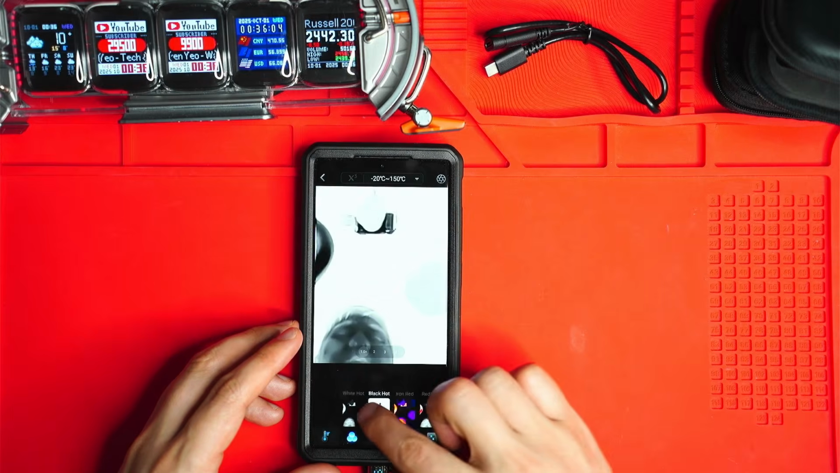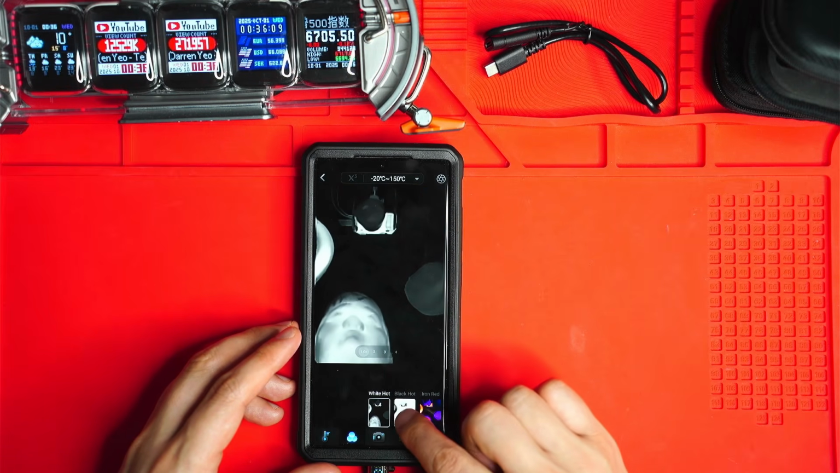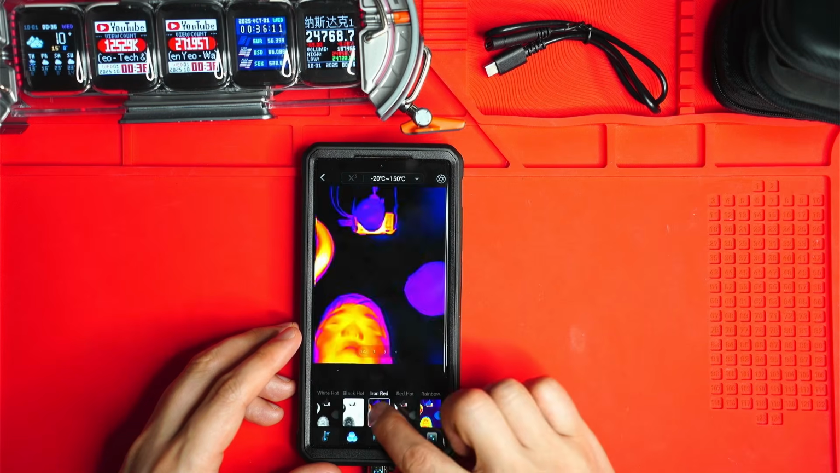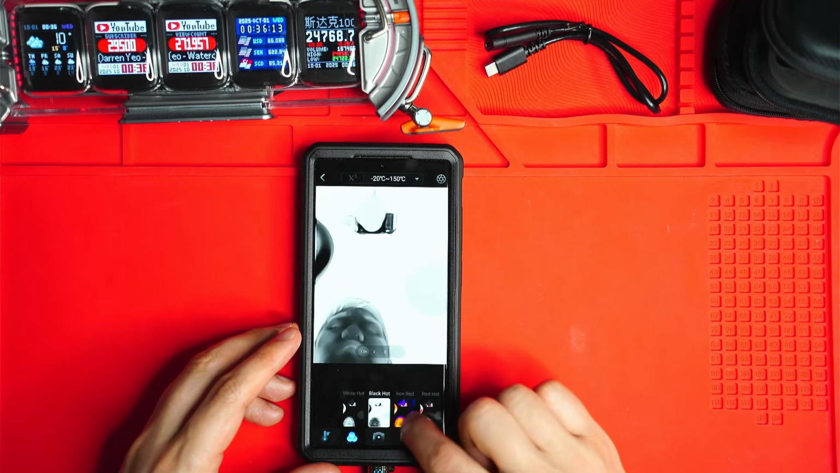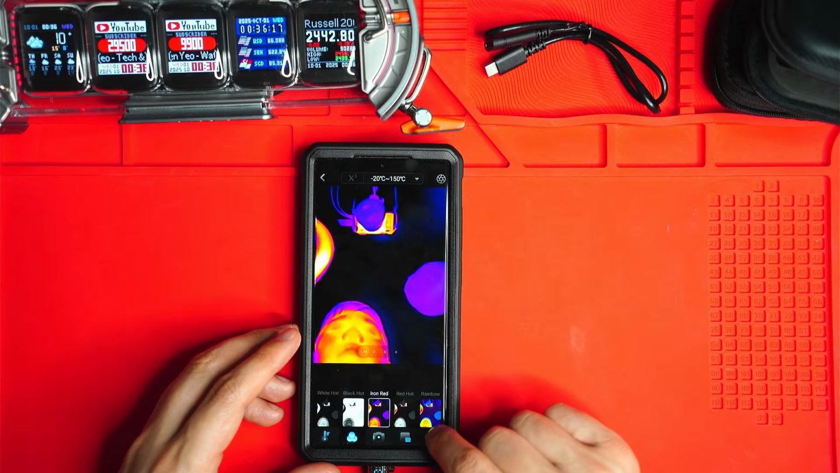And here is the color palette options. So you've got white hot here. You've got black hot. I tend to use white hot, black hot, and iron red, as well as the night vision mode. Everything else I don't really use.